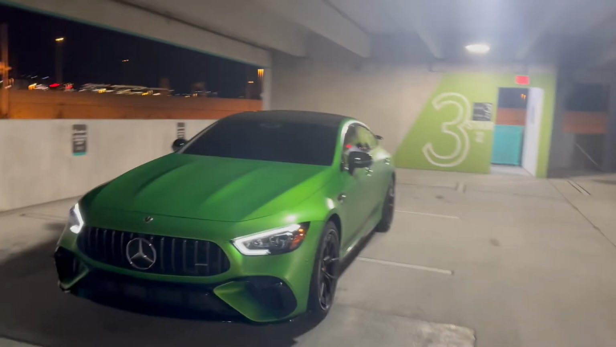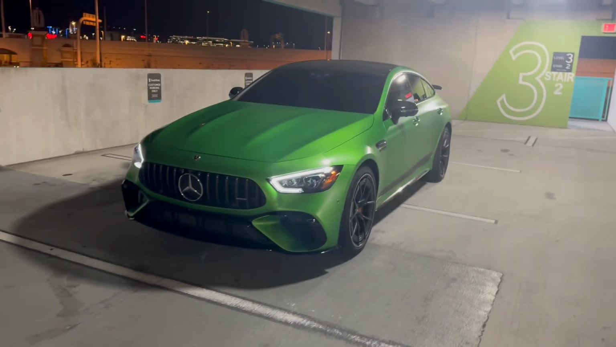But I do got one question for y'all before I start the video. Do y'all think I should go big body two-tone Maybach? The white on black? I do love the green GT, y'all, but I do feel like it's time for something new, and that two-tone Maybach do go crazy. For the right spec, I might do it.